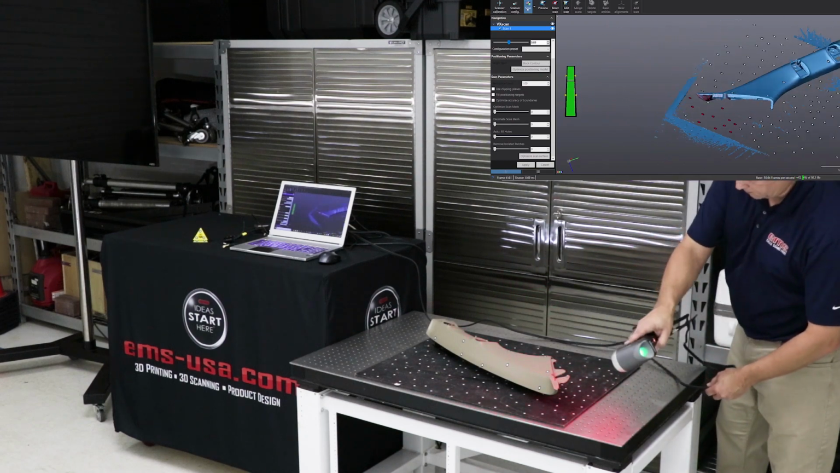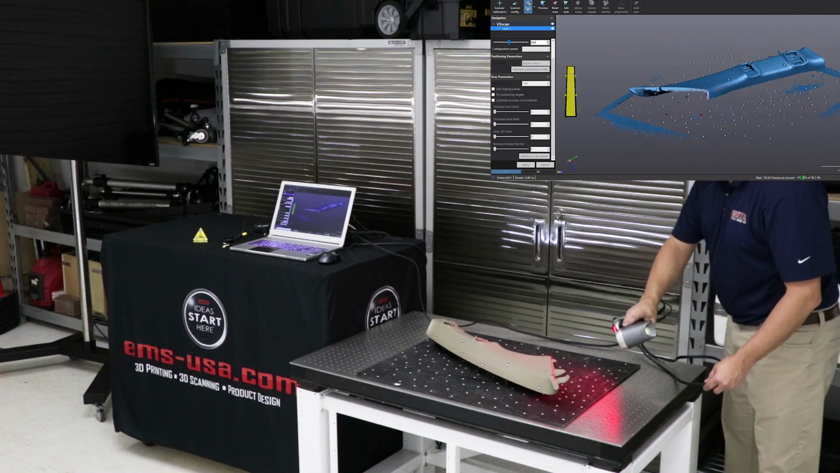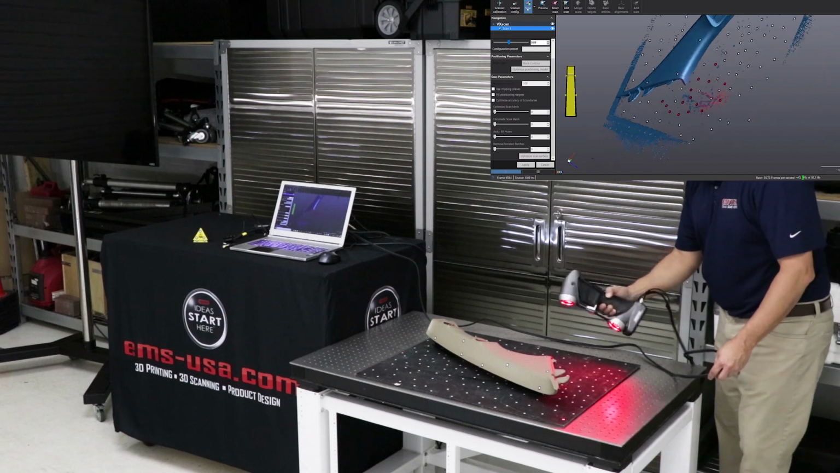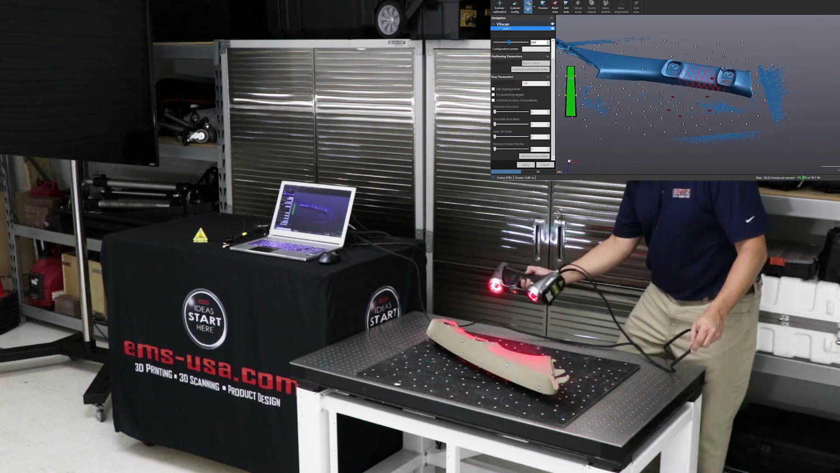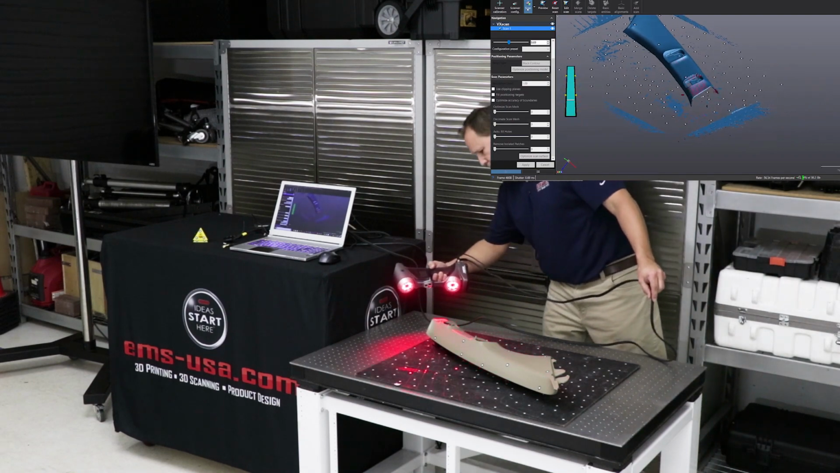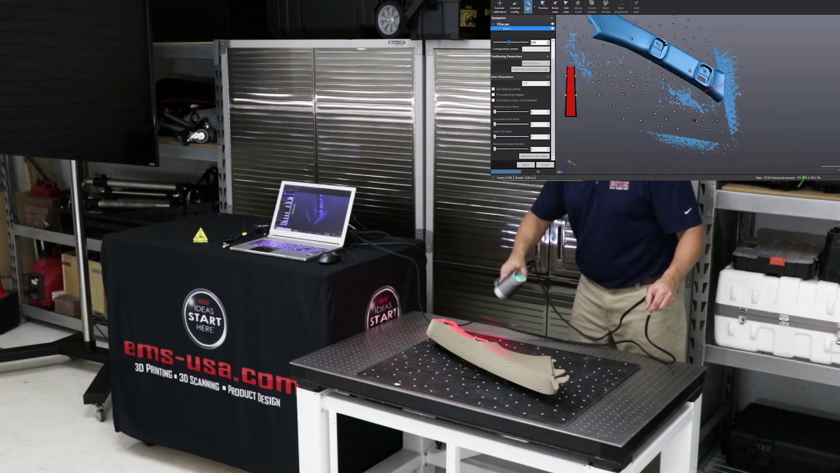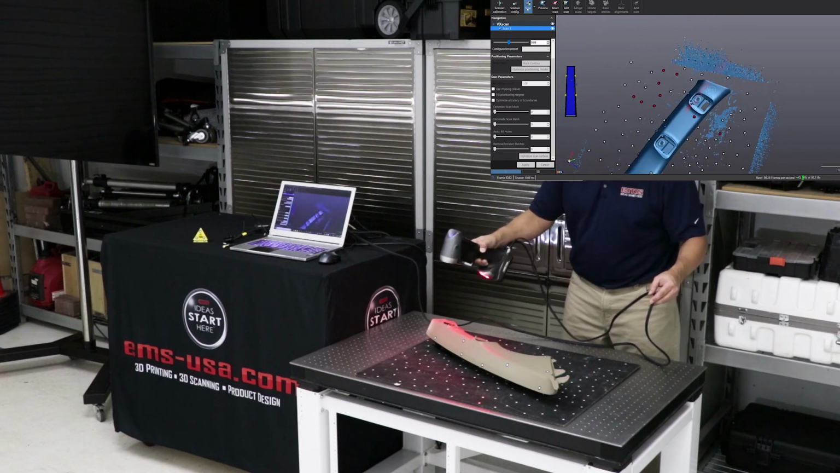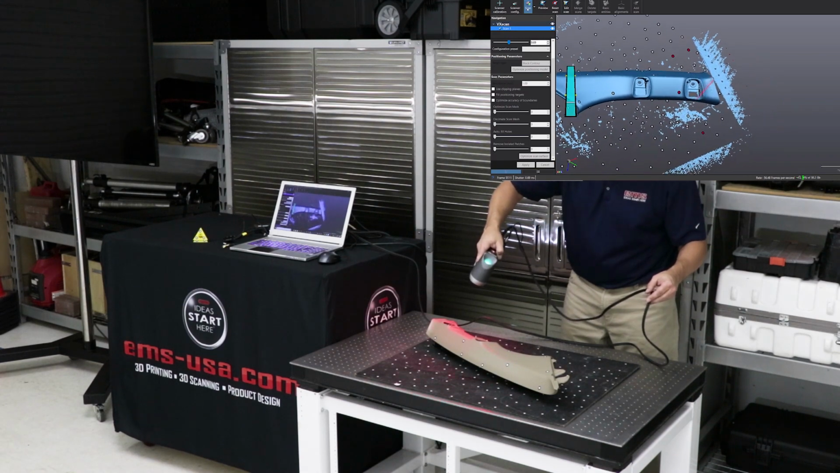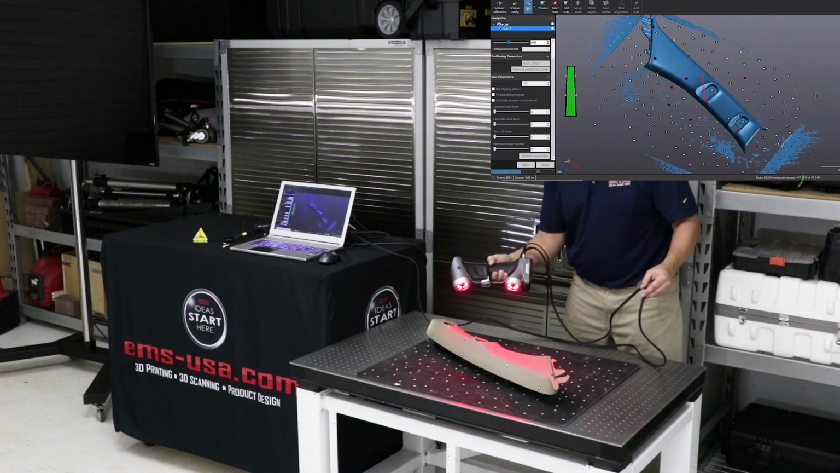But just like with the MetraSCAN, it has 14 laser lines. It has the single line mode. So your scan data should look pretty much identical to the MetraSCAN when all is said and done, assuming you do the same quality job of actually scanning the part here. So again, I'm using that single line laser mode to get into areas. I'll jump back to the 14 line mode, and you can see I'm picking up some of the table below. I've tuned the laser for this particular color part.